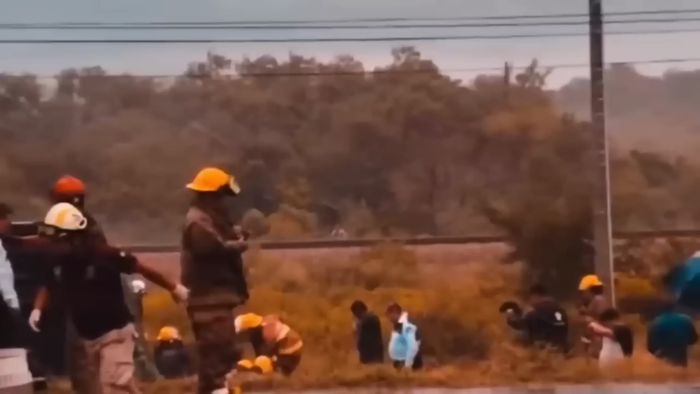The unsettling question that arises is, why is this skinwalker there, lurking in the shadows? Is it waiting for someone to become separated from the group so it can pounce? Or could it have had some involvement in causing the accident in the first place? The mystery surrounding the presence of this enigmatic creature adds a chilling layer to an already distressing situation.